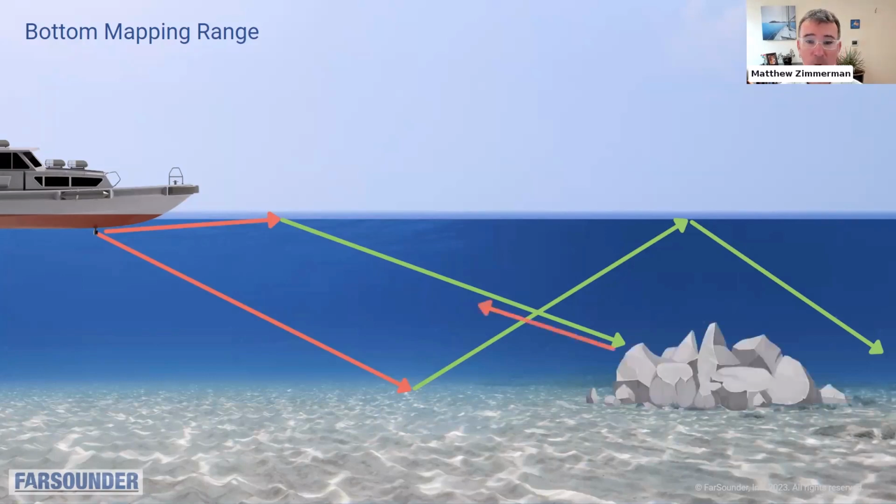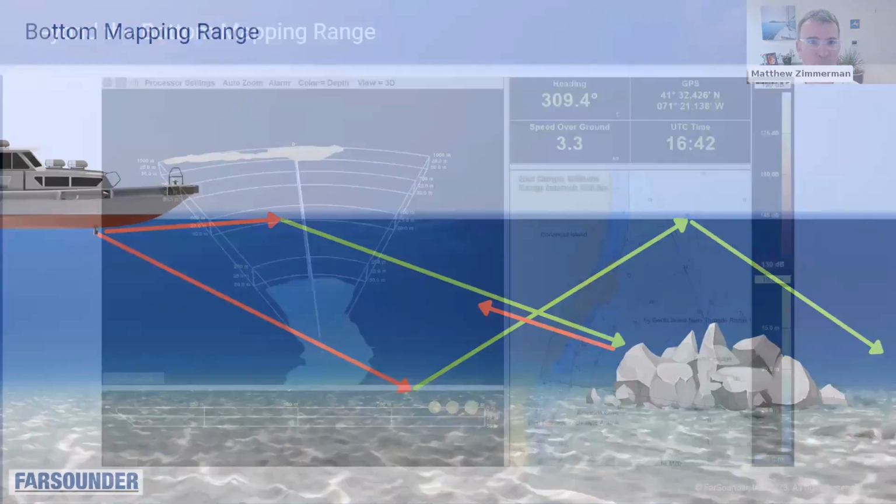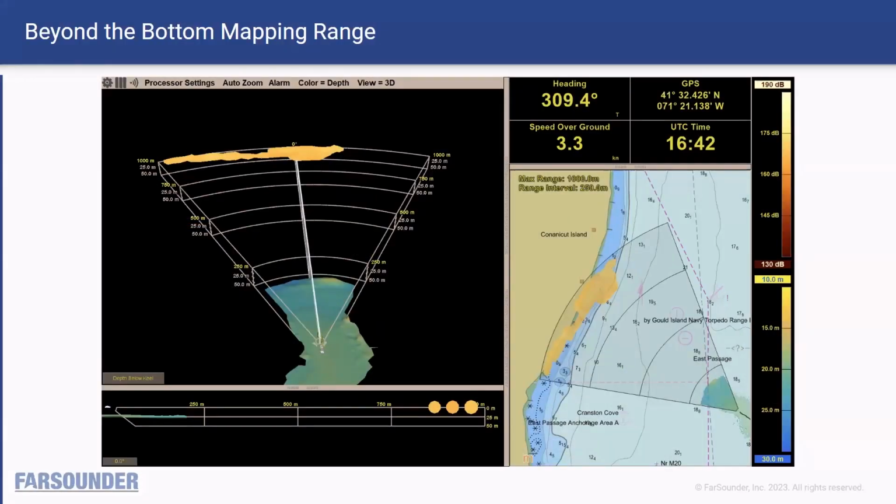But still, when you have an object on the seafloor, in the water column, or just below the sea surface that has an edge which can reflect back to the sonar, we can detect it even in that multipath domain. Here's a great example of an Argos 1000 operating at 1,000 meters range.